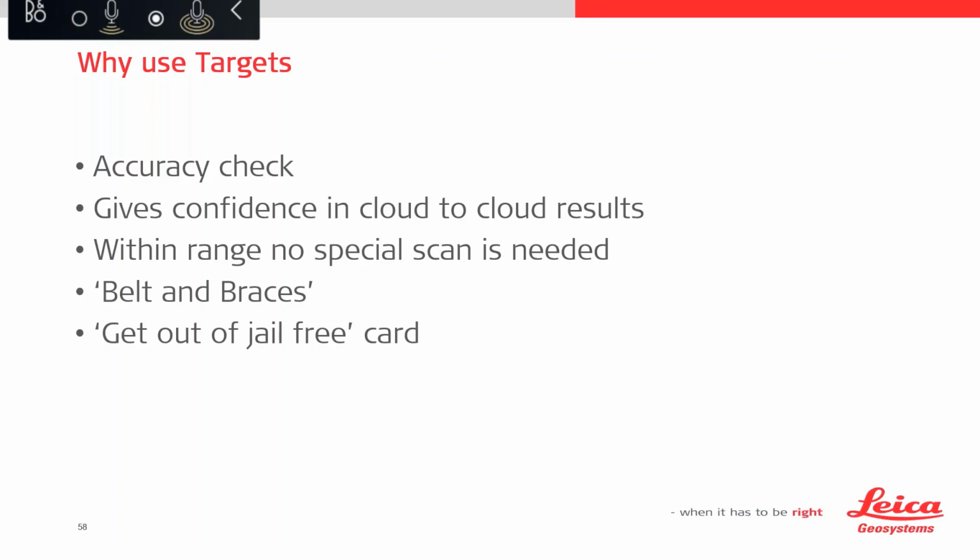So why use targets? As an accuracy check to give you confidence in your cloud-to-cloud results. They are complementary technologies. We're not saying use one or the other. You can use both. You don't need a specialized scan to use them. It's a belt and braces approach. It's your get out of jail free card if you are not confident in your assessment of your tri-directional surfaces in your overlap.